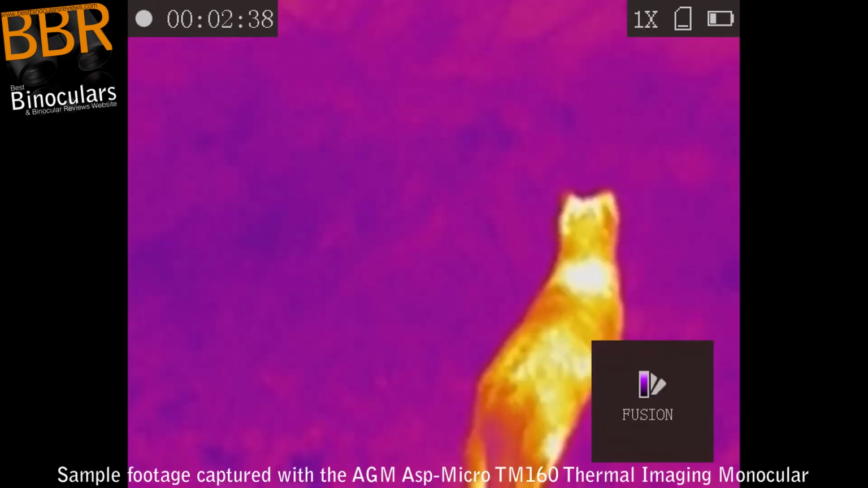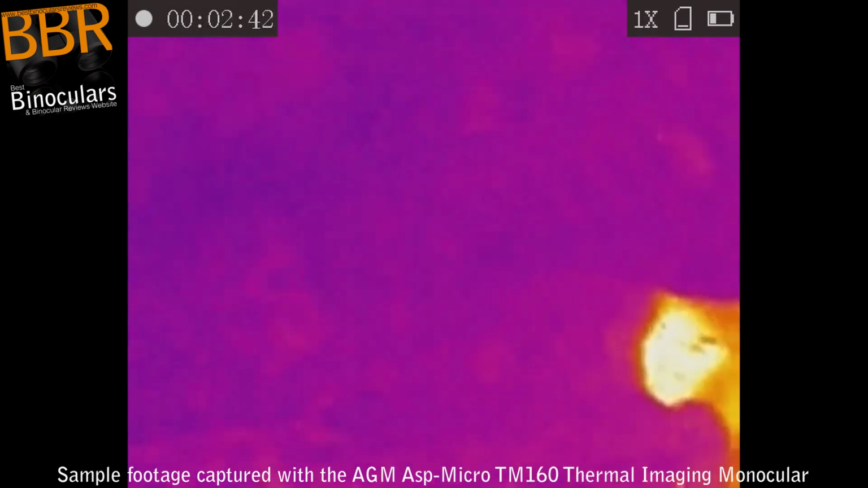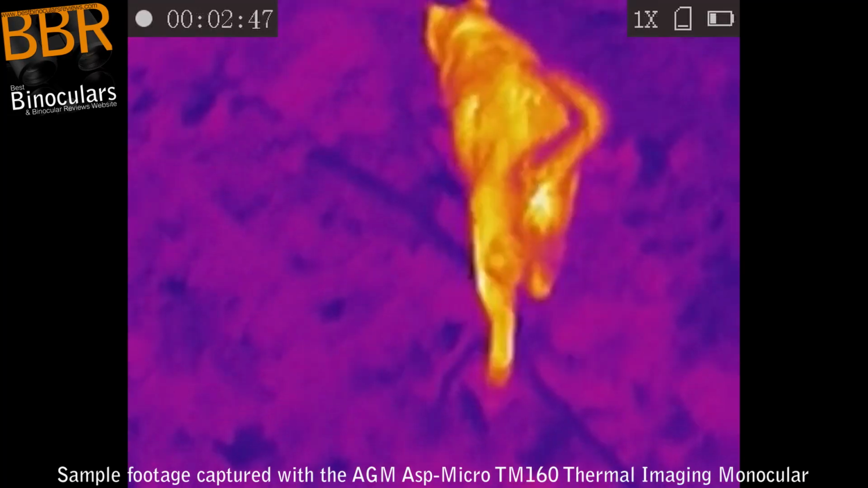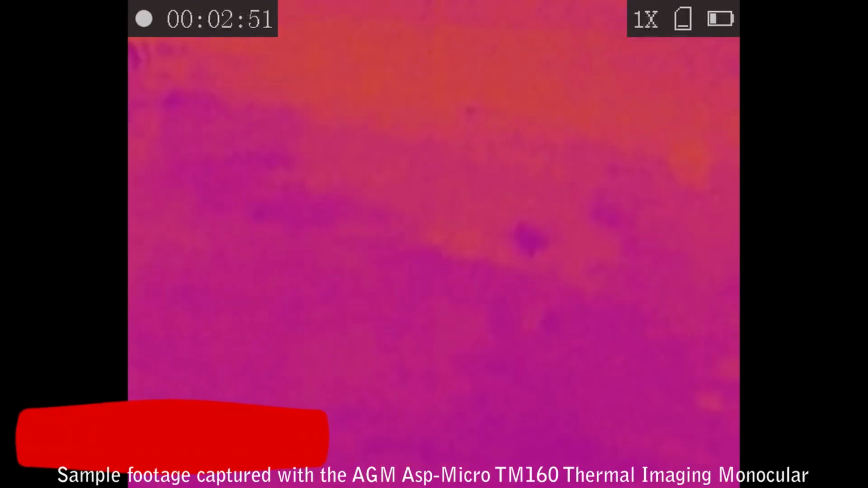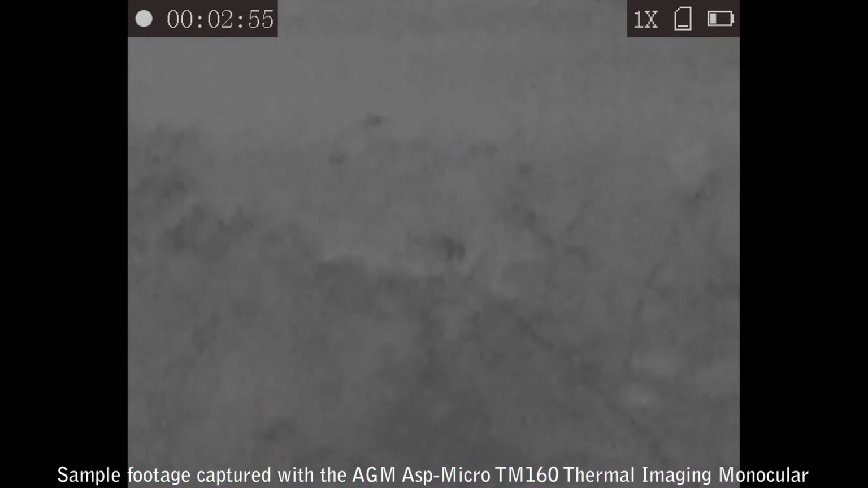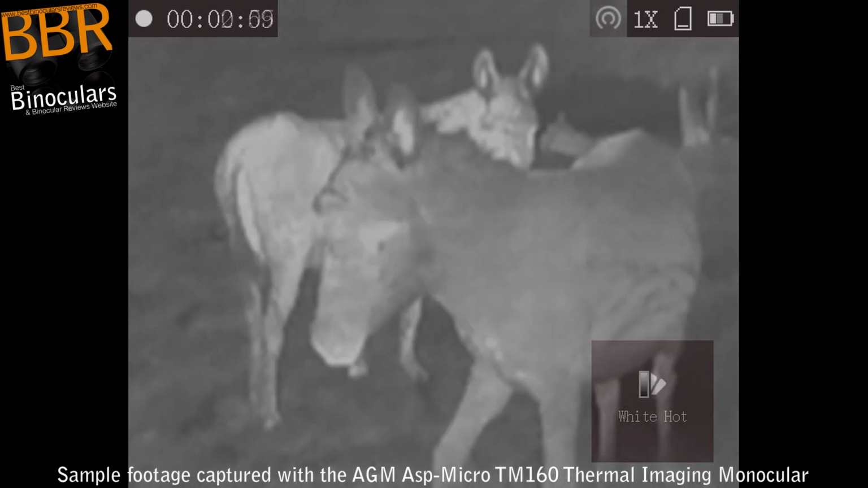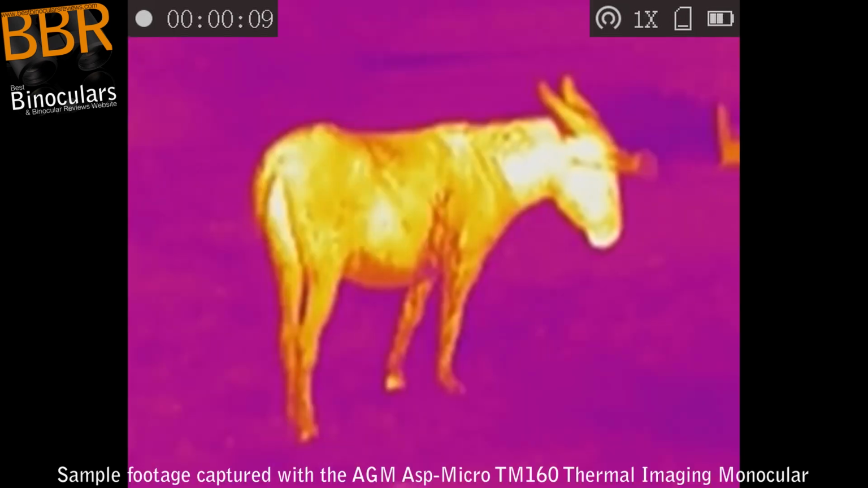Now bear in mind, the grass initially was quite short, about ankle deep, but then as it goes into these bushes over here, it's really thick. Had I been using a standard night vision device, I definitely wouldn't have been able to capture this footage. So this definitely gives a really good example of how thermal night vision can be advantageous over standard night vision devices.